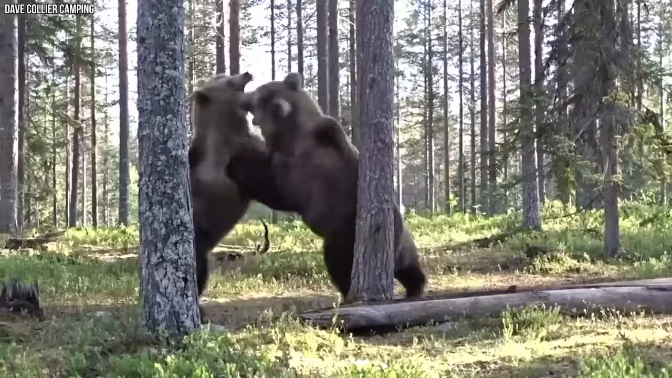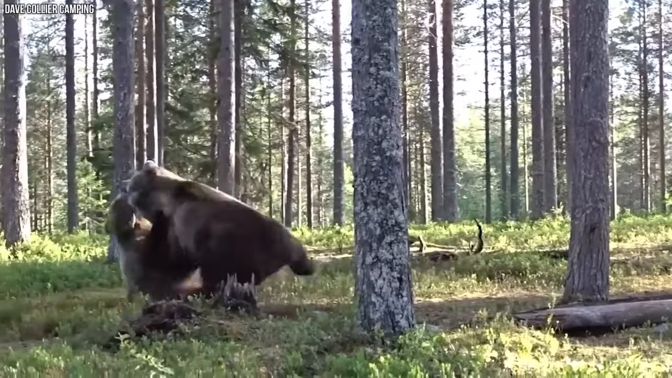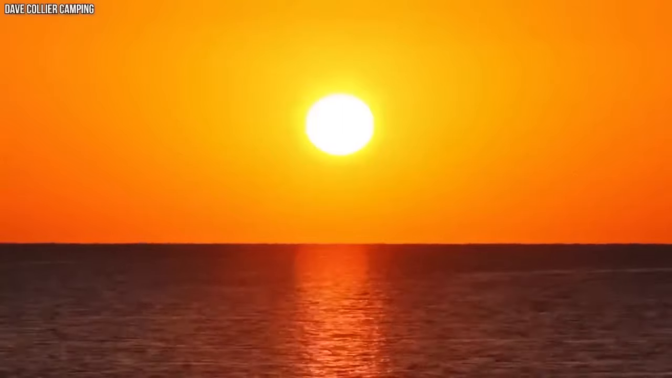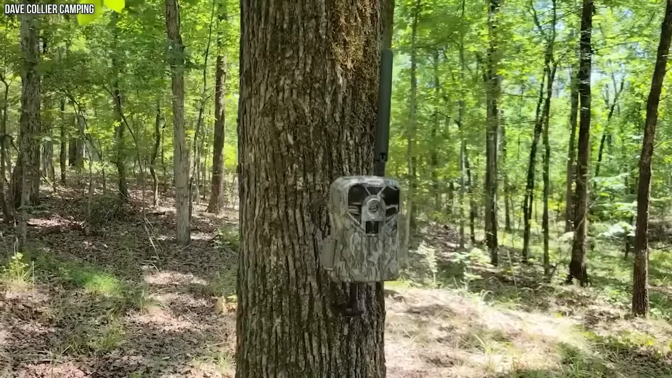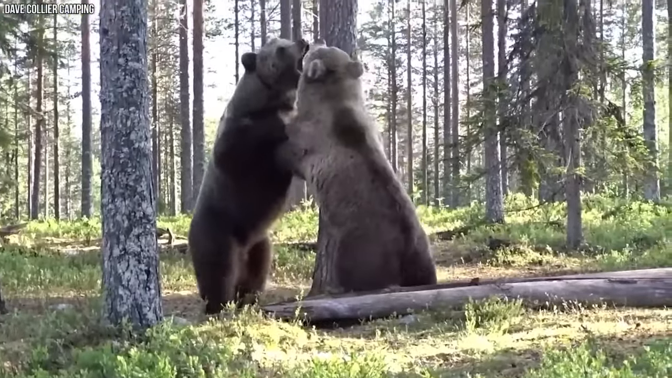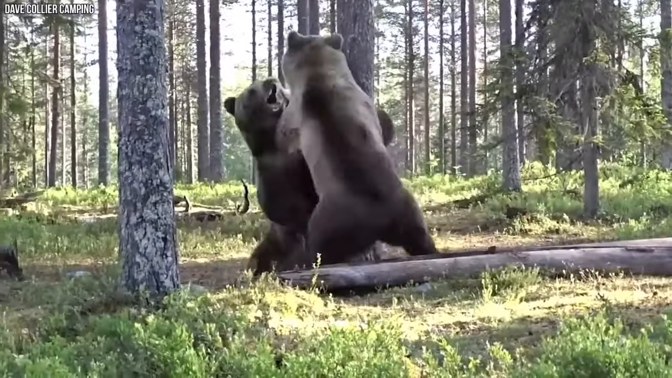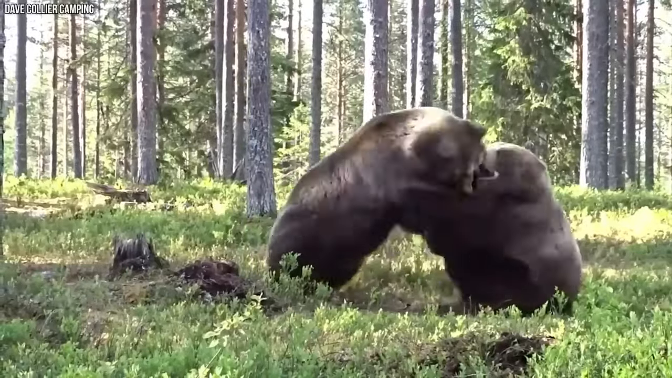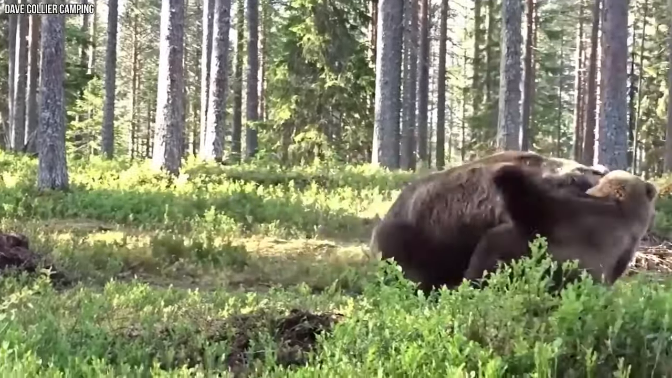Bear brawl of awe. On a super hot summer day, the trail camera caught something incredible. Two huge black bears having a big fight that looked like a heavyweight boxing match. These amazing bears were hitting each other with their paws like pro fighters. It was like a mega bear battle, and we couldn't believe our luck.